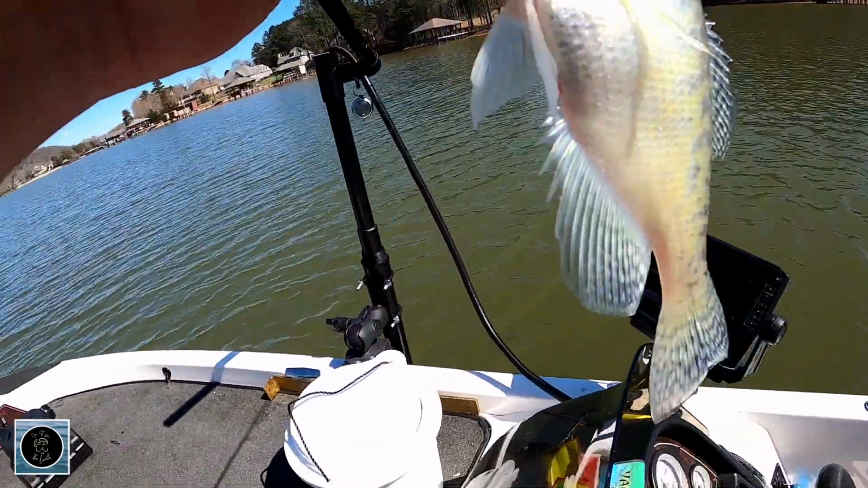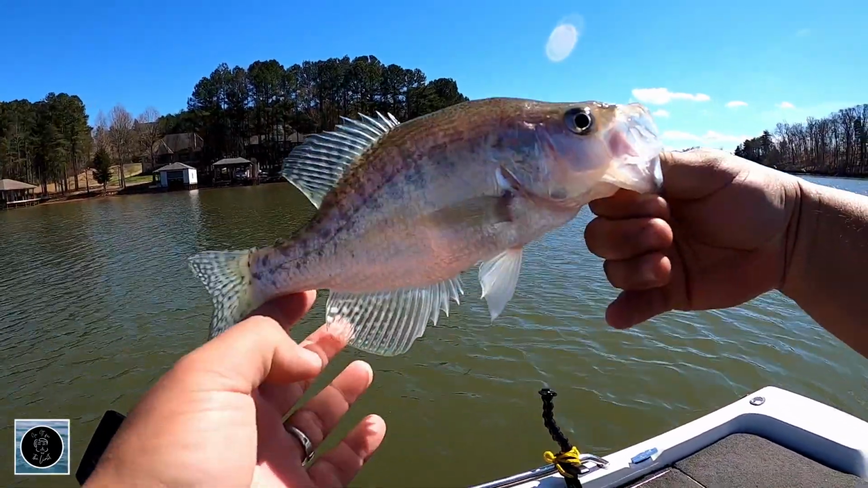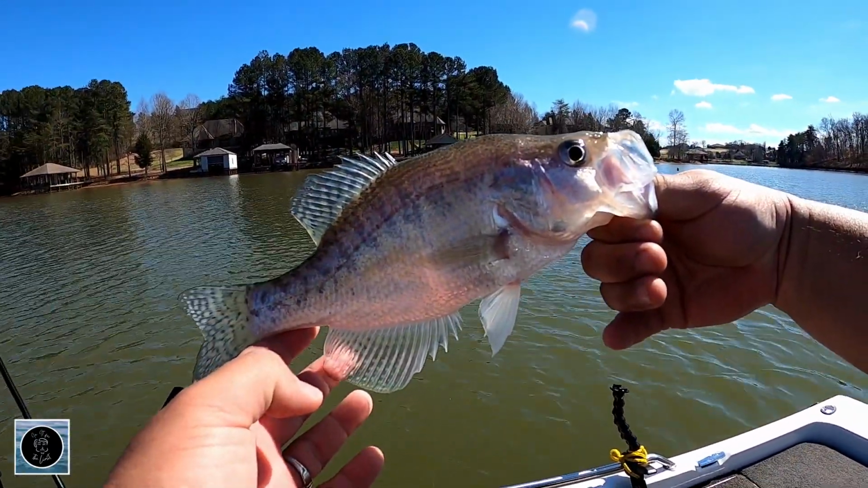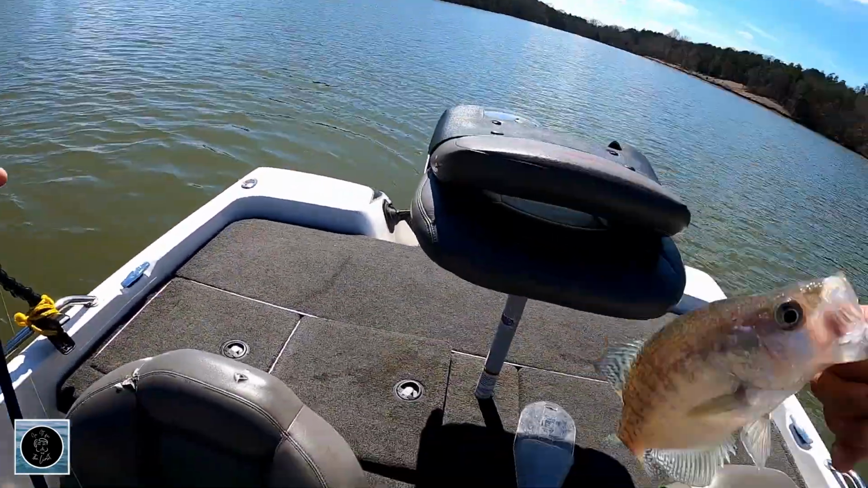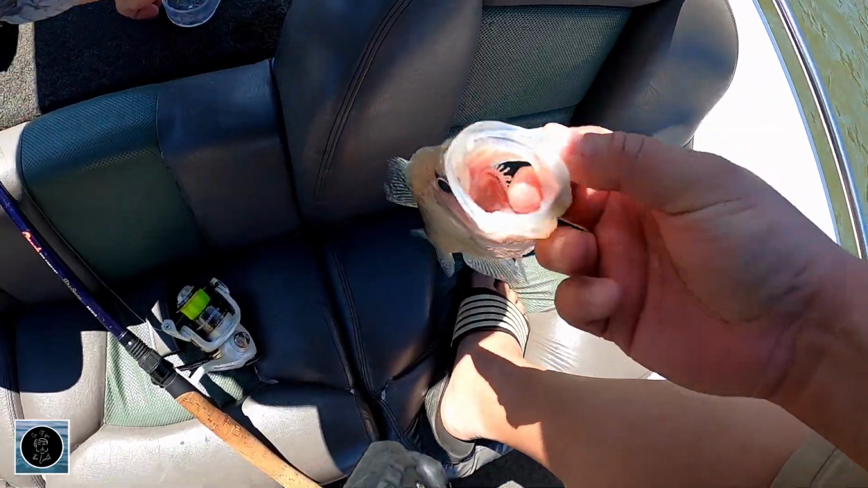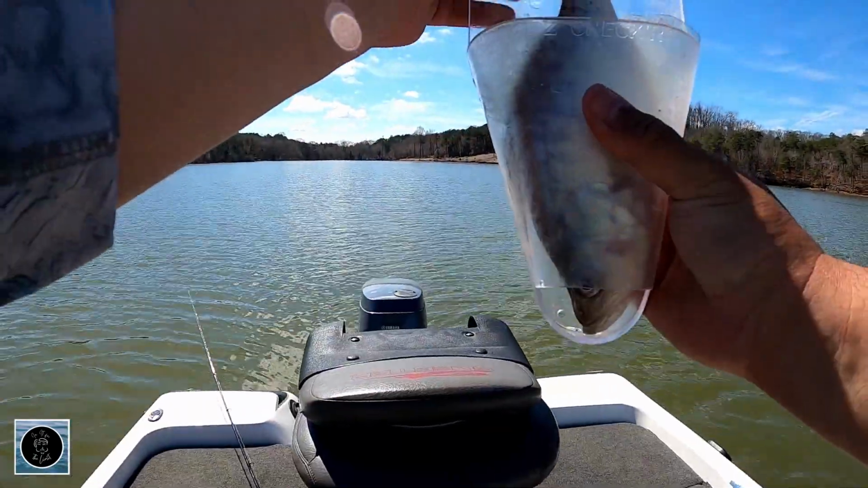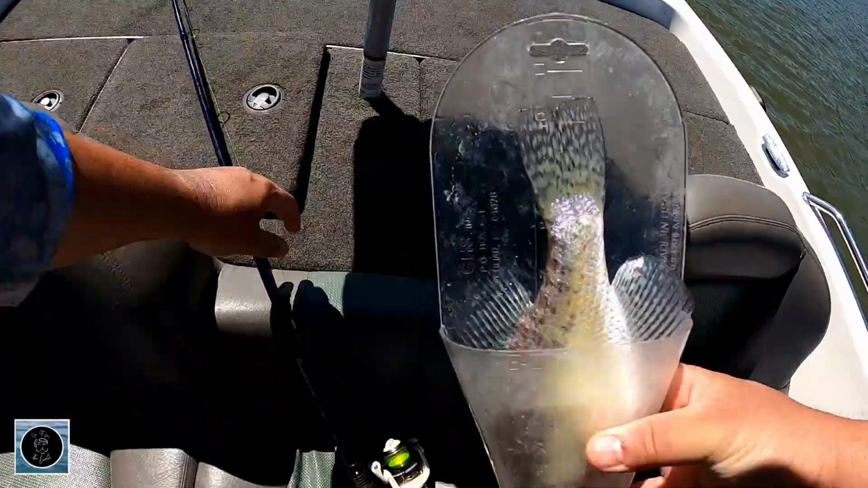a lot of times fish, and this is not just crappie, it's bass as well, they'll school up in the same size fish. It might be close. Let me check it. Yeah, 2.5.